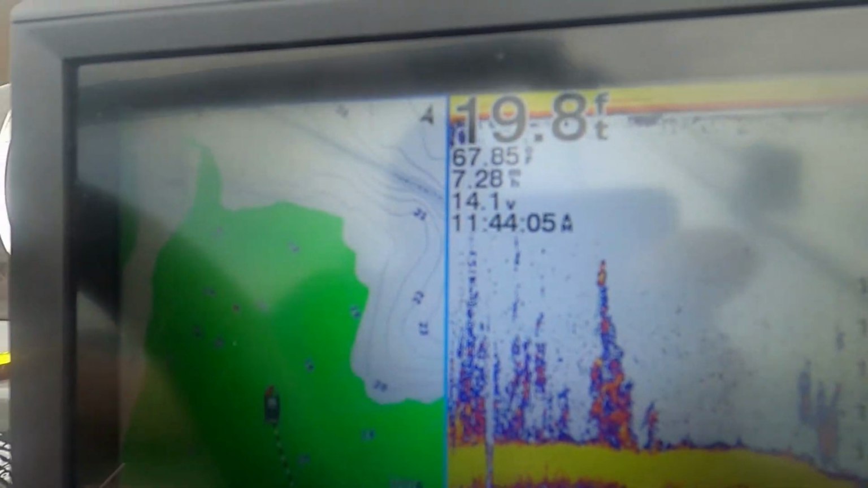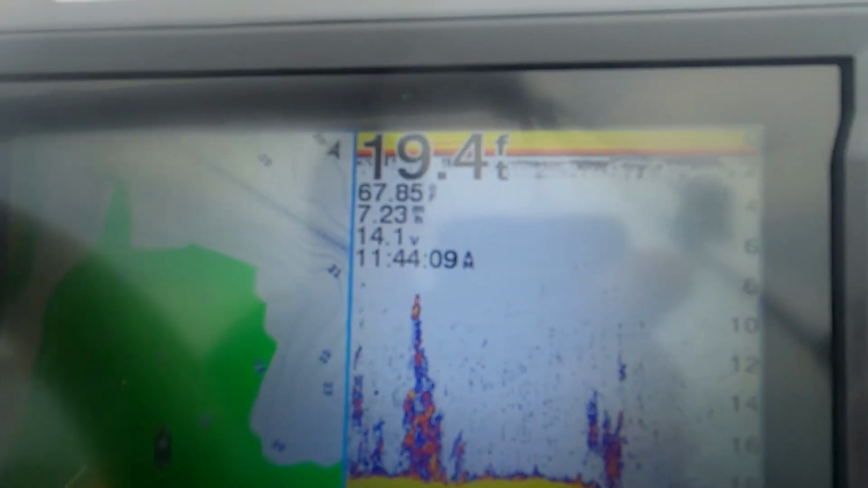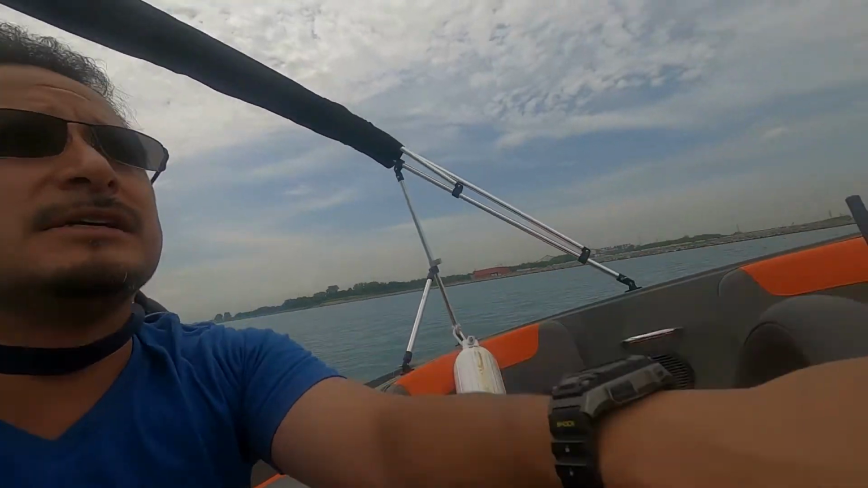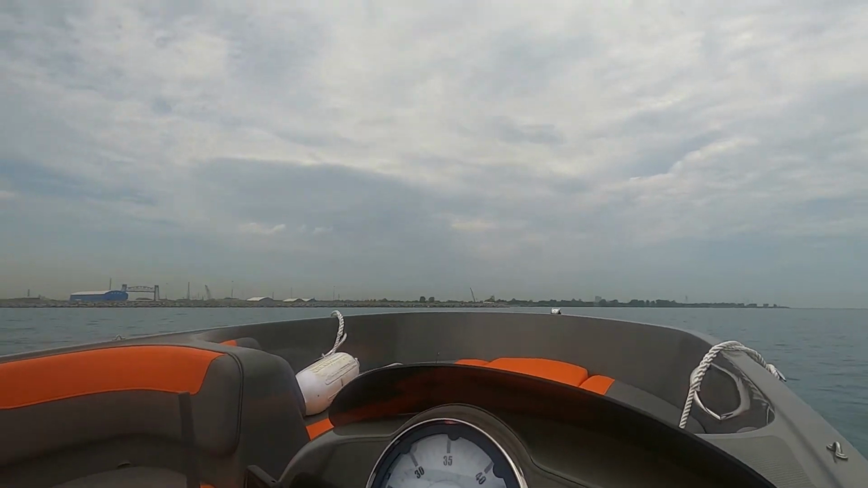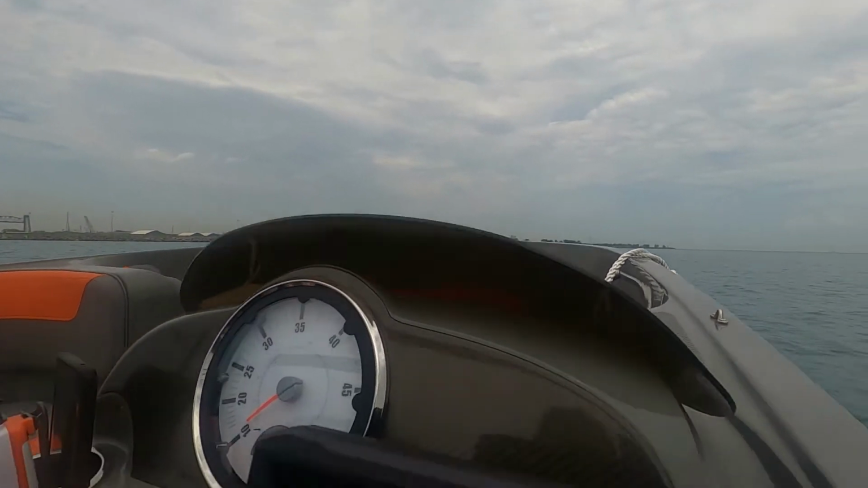Radio check is loud and clear, Captain. 7 minutes. And the reason why I'm slowing down is because there's a fishing boat right there, and I don't want to create big waves for that fishing boat. Still trying to get to the mouth of the river. If I see any barges, I'll get out the way, but if I don't see any barges, I'm just gonna try to fish in the mouth over there, because that's the deeper part.